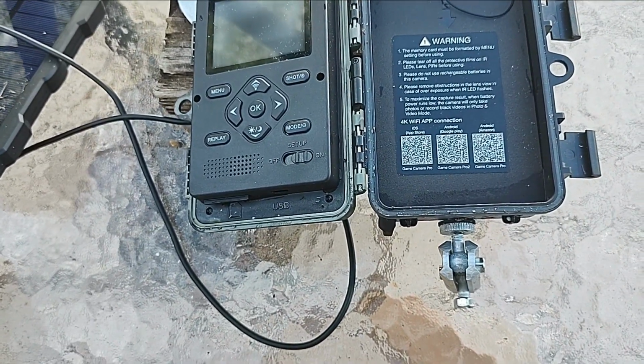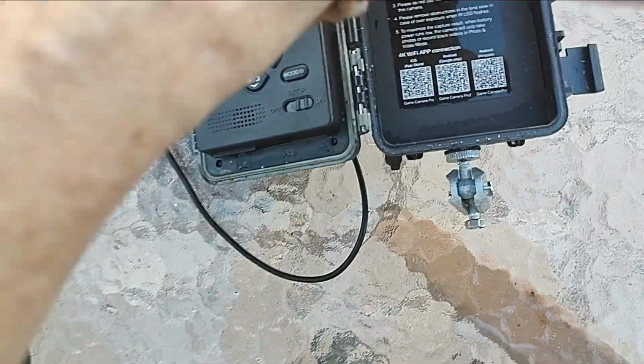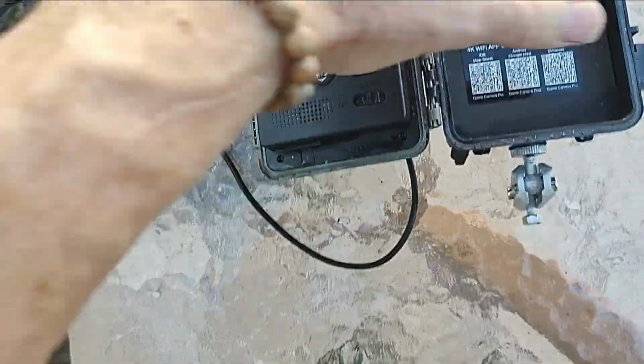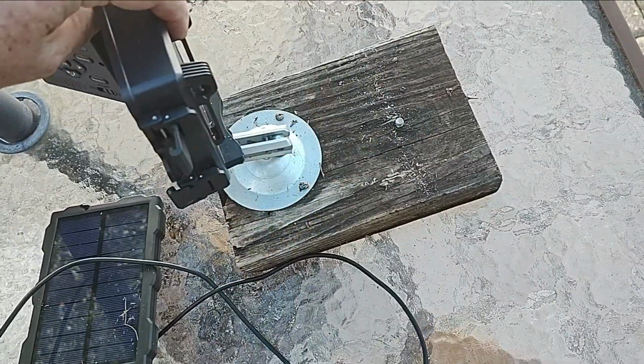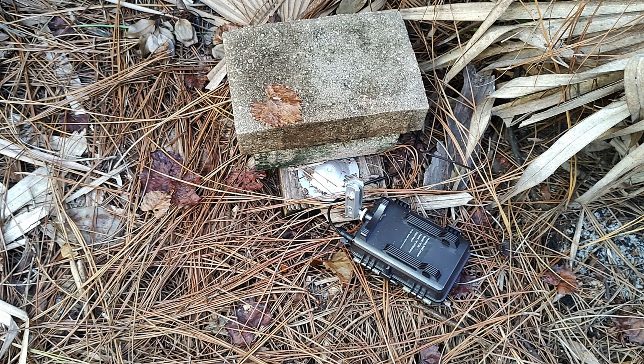So this time I came up with the idea of putting a couple of heavy bricks on the back here and then supporting the camera like this with 2 heavy bricks back there. This is the way I found the camera.